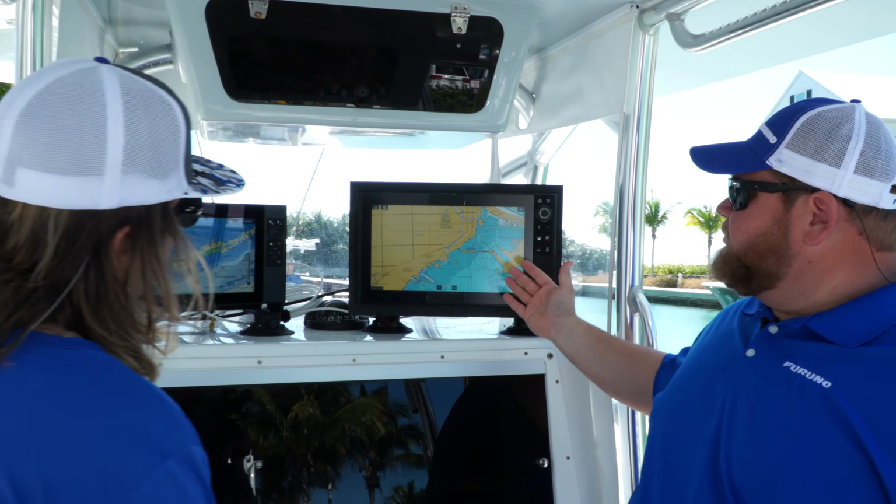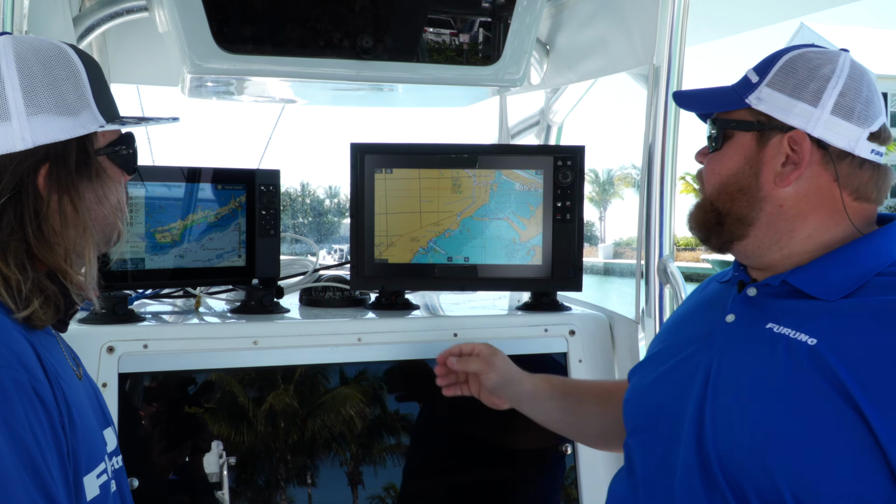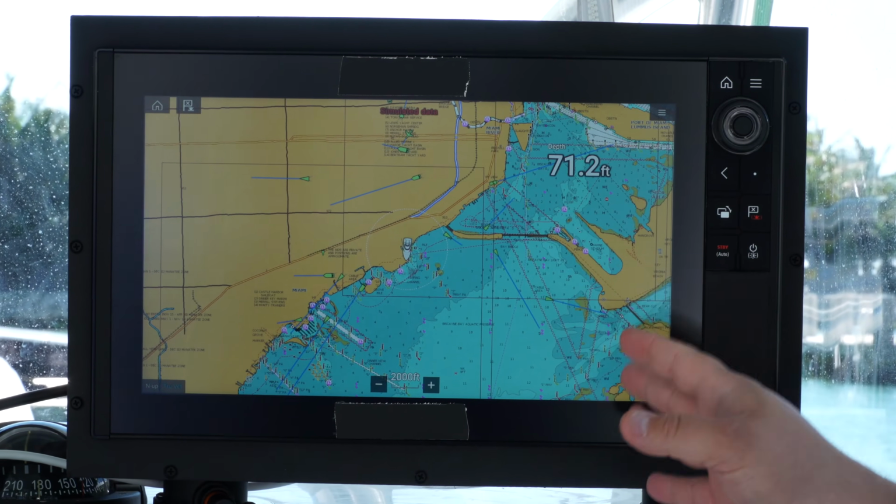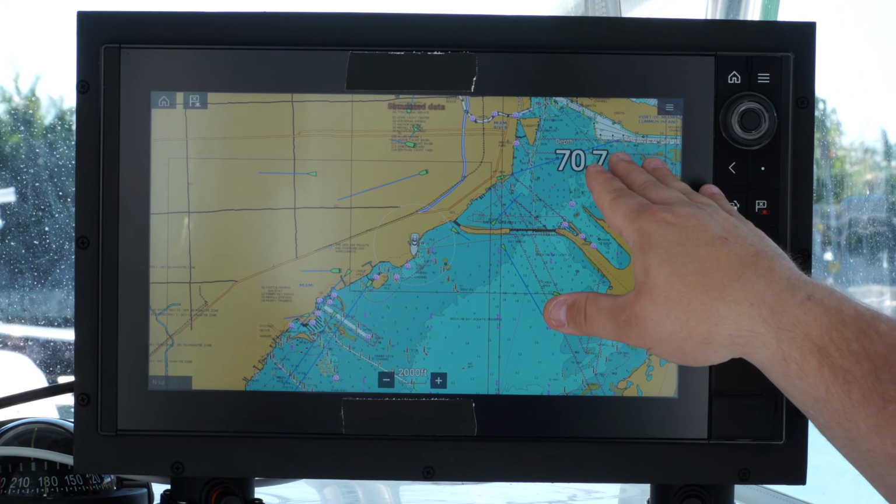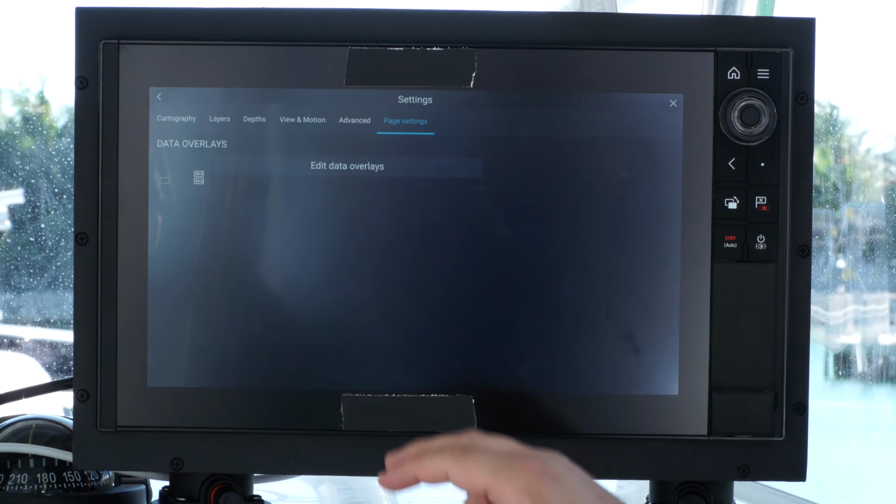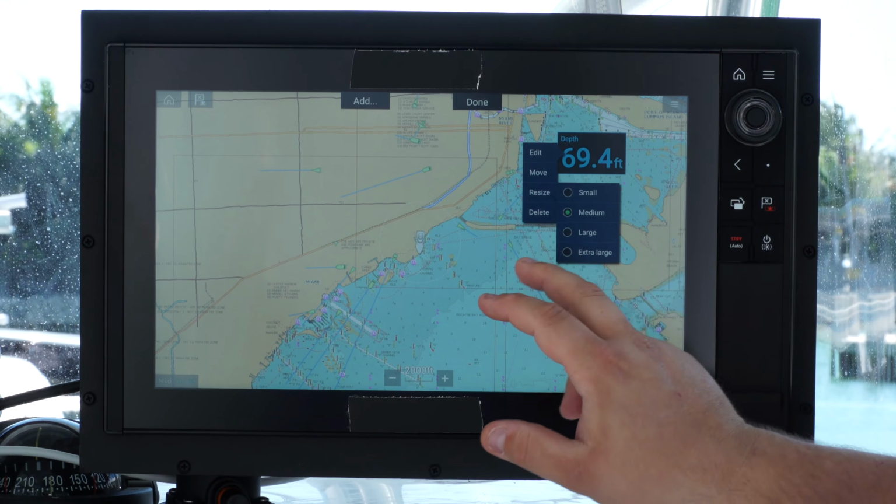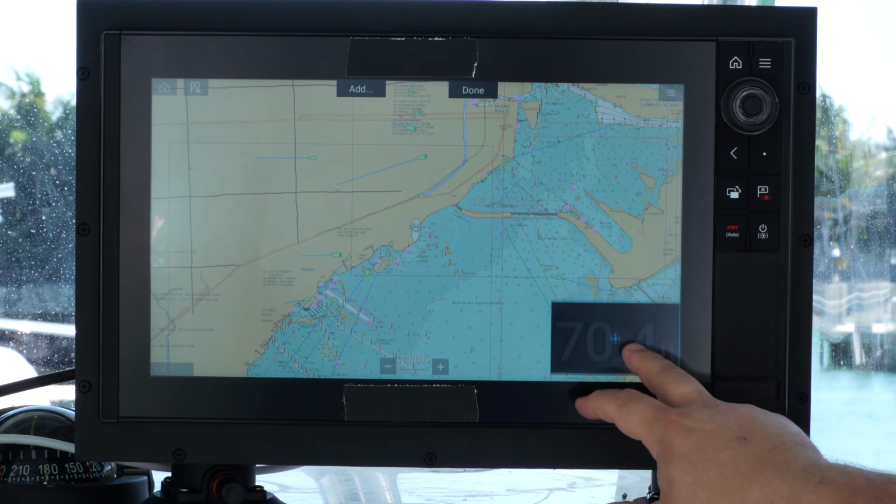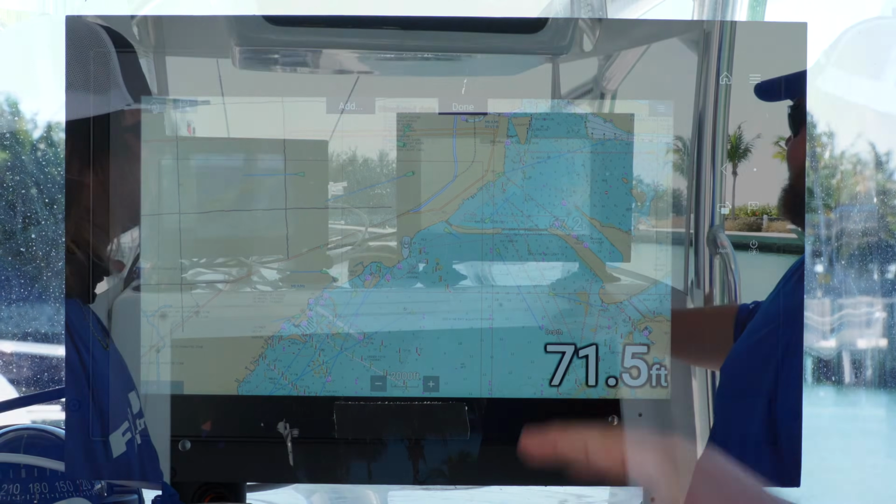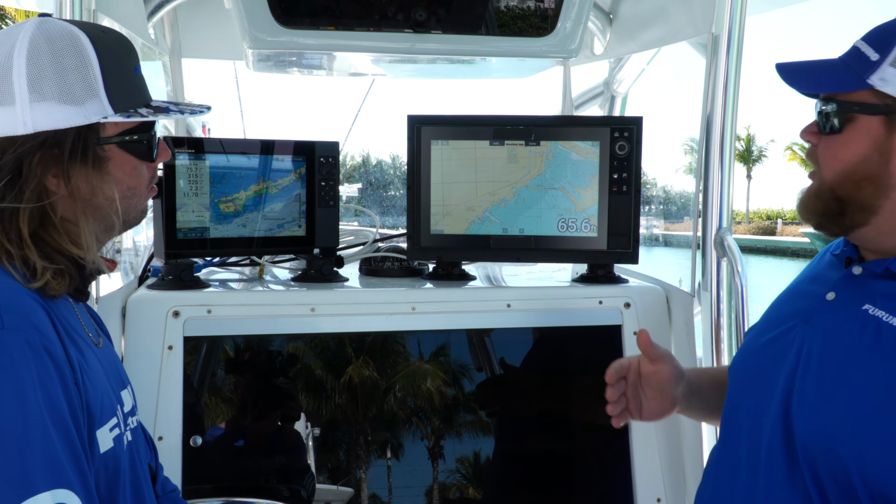On System C, I don't have the ability to change the way my home button looks or the size of it, but what I can do is change the size of my depth number here or my data overlay. What I would do is go to the menu page, come down to the gears, and go to page settings and edit data overlays. Now I can touch on that depth number and go to resize and go to extra large and drag that down here. So I do have the ability to change my data, but I cannot change the size of my home screen on System C.